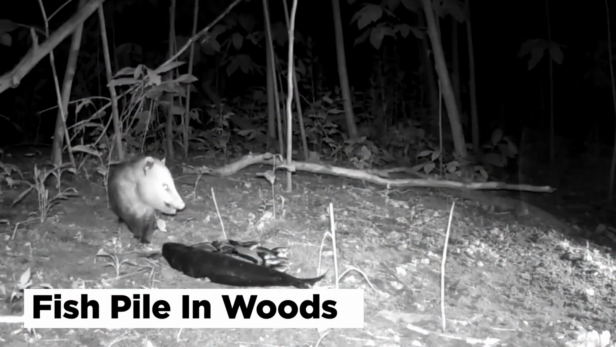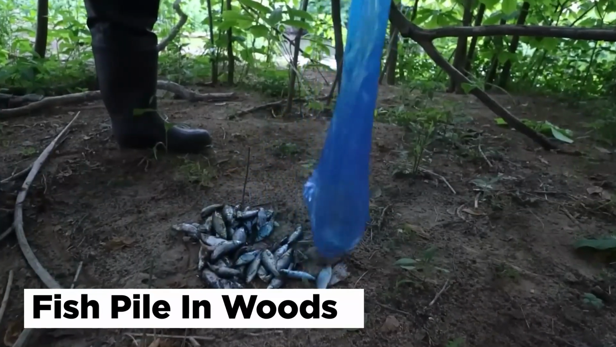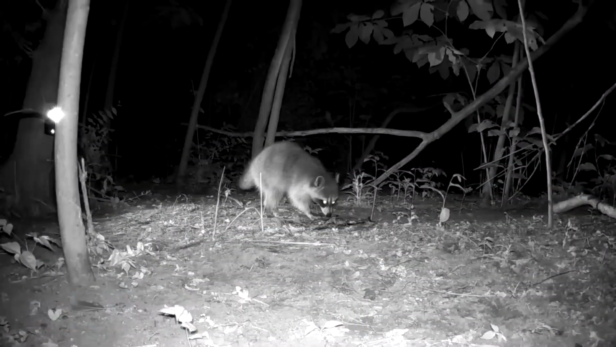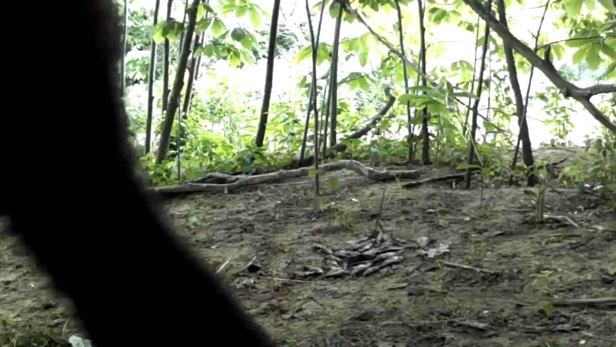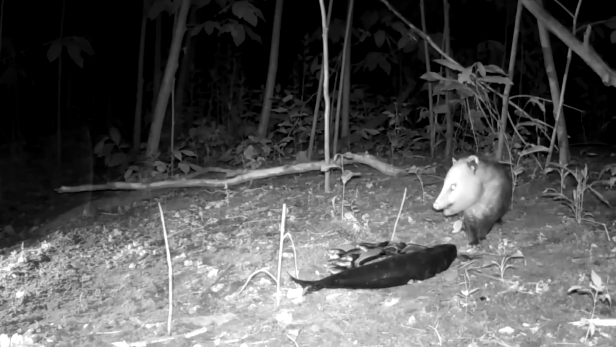Fish pile in woods. A Florida resident, curious about animal reactions, decided to place a pile of fish in the middle of the woods next to a trail camera. Everything from river otters to raccoons grabbed the scent, except for huge bears that just walked past the fish pile without even a glance. Since the fish pile was placed on a small piece of land, most animals had to swim to get onto it.